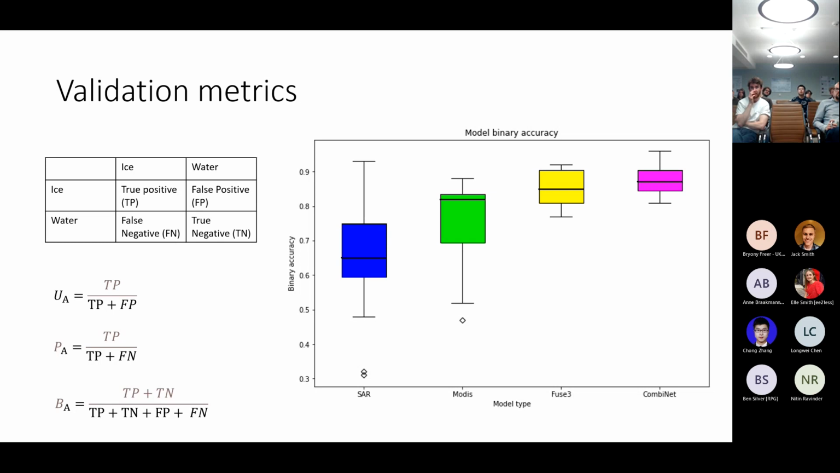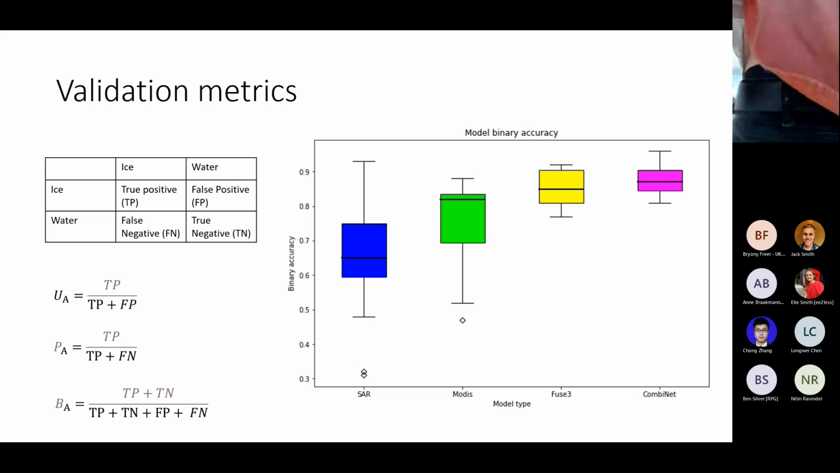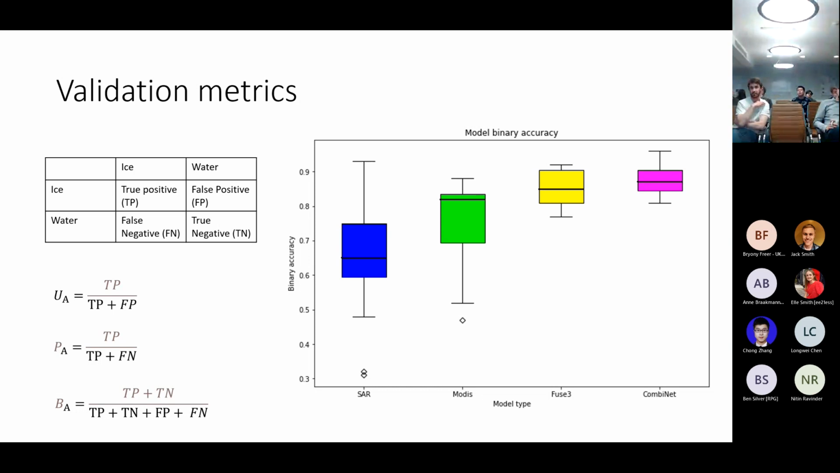ModisNet actually did better than I expected, and on average it got over 80% of the pixels correctly identified. But where there is very high cloud cover, that's where you get a large spread of variance in the results, because in the 30 image pairs I used, if there was large cloud cover in the MODIS, then it could struggle. And with the CombiNet output, what was good to see is that you do get consistently high binary accuracy results. A little note here: I haven't put any visualizations of the outputs from Fuse 3, but there was a lot of similarity in many circumstances between the Fuse 3 and the CombiNet output.